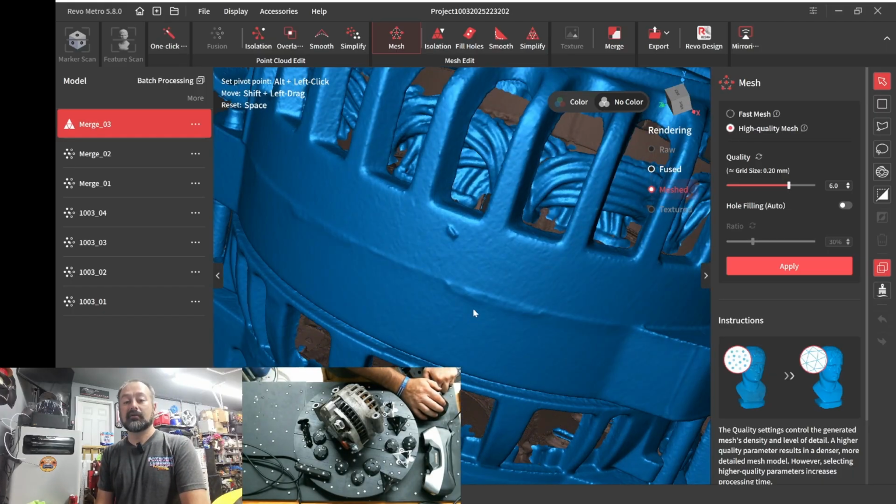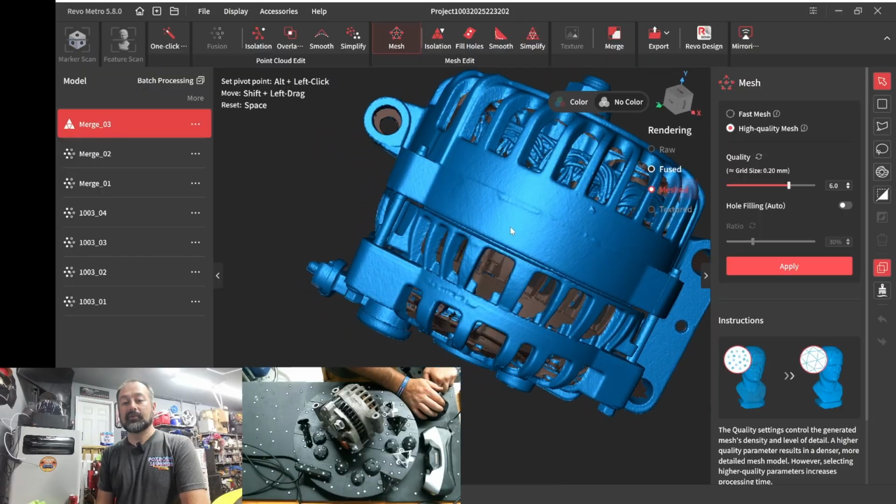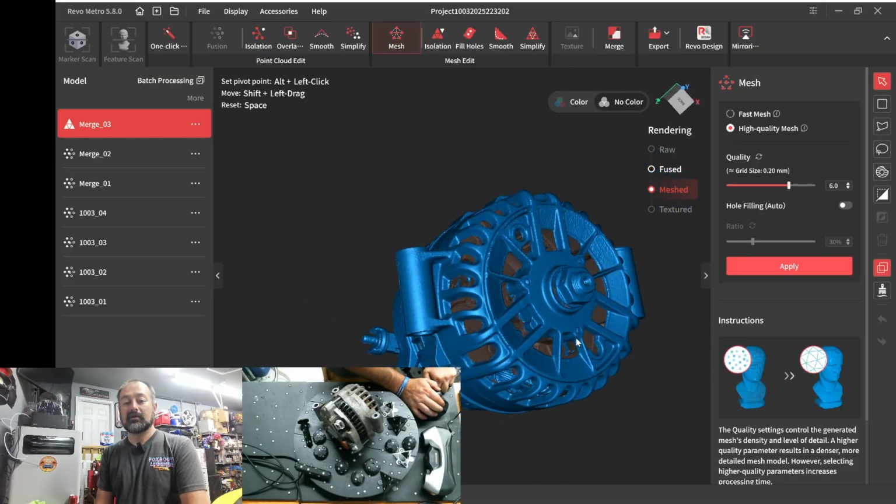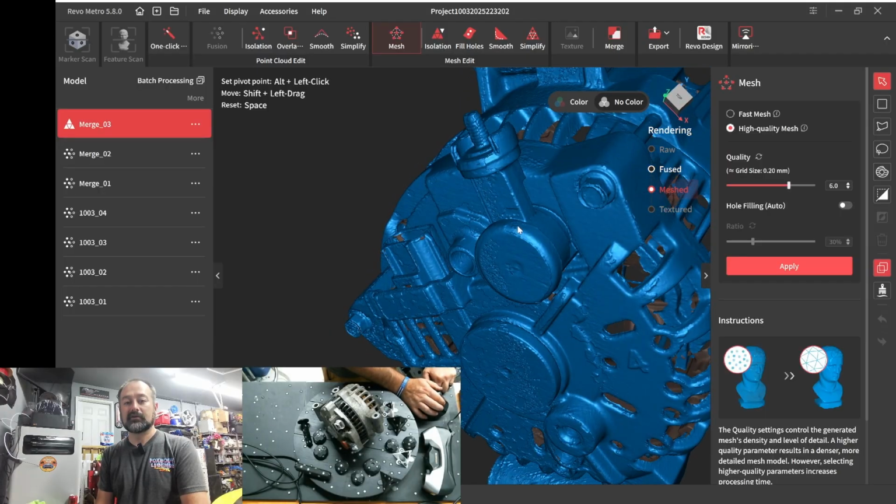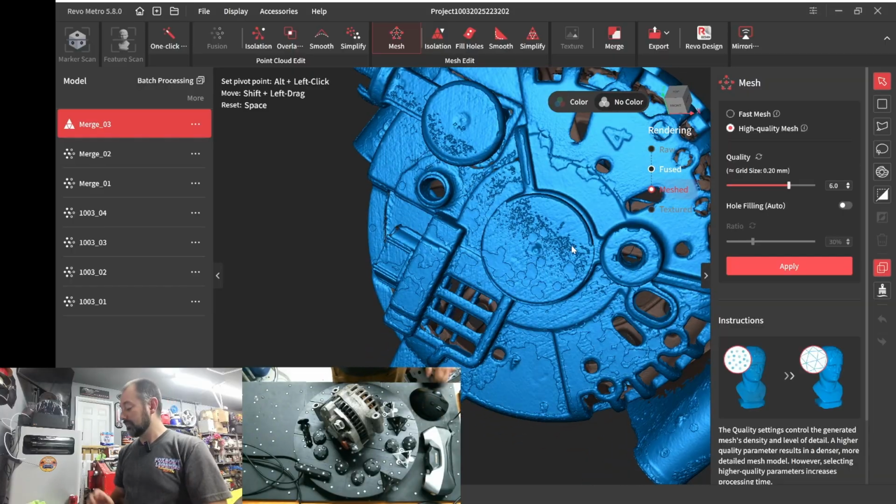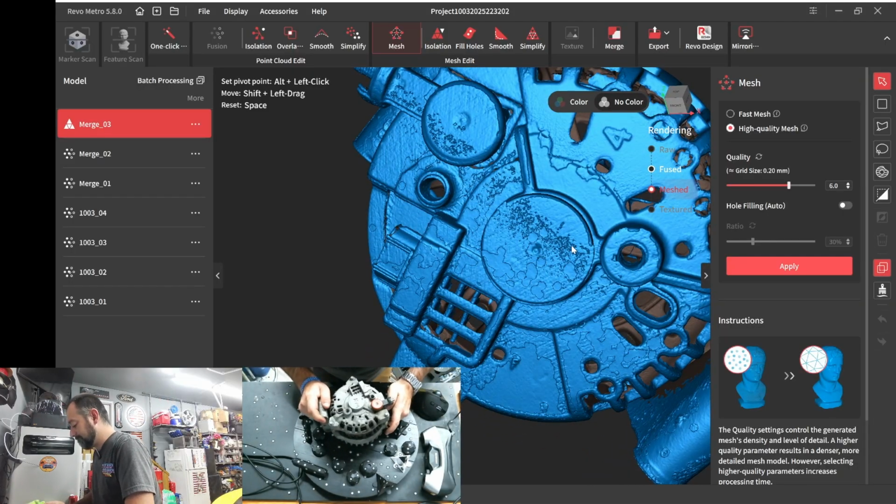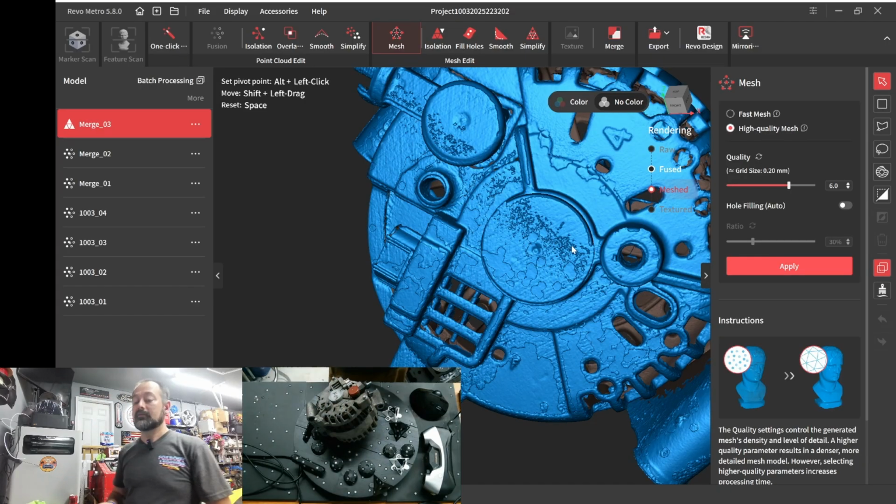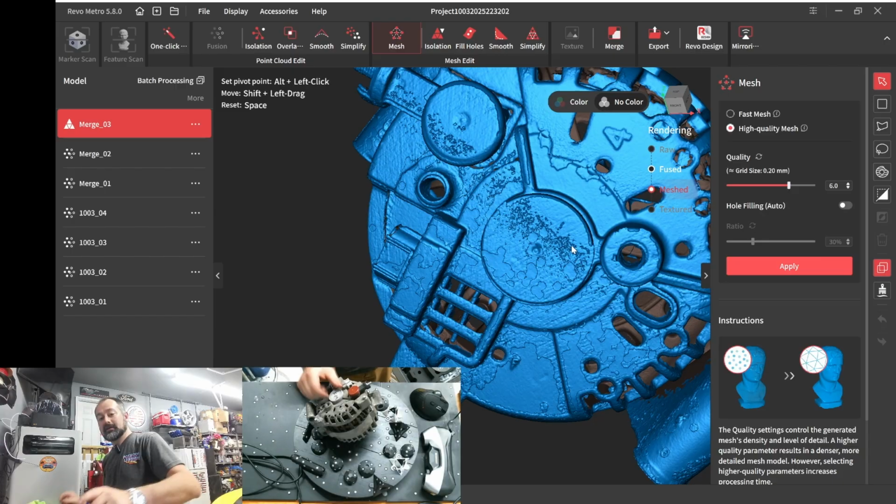But yeah, I think I definitely could have enough to reverse engineer any mounts. So we have a little bit of noise right there. But is it noise or is it dirt? I'm probably thinking dirt, because if you see that area right there, it kind of coincides with that.